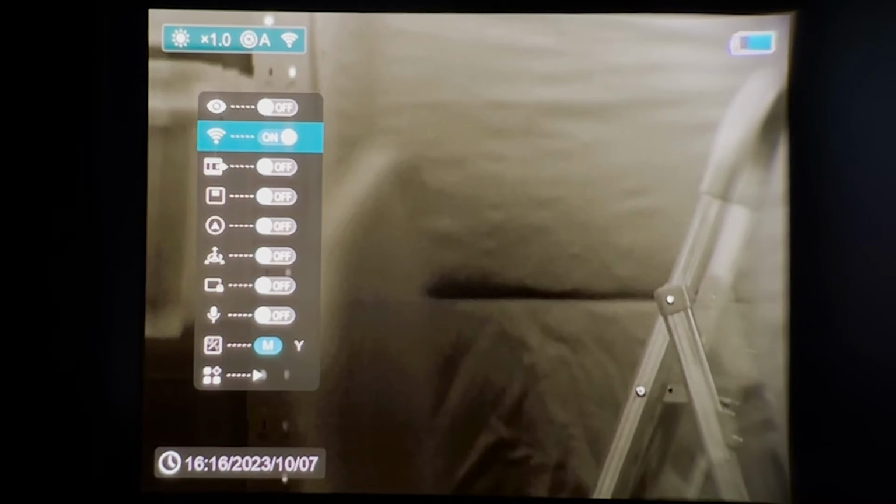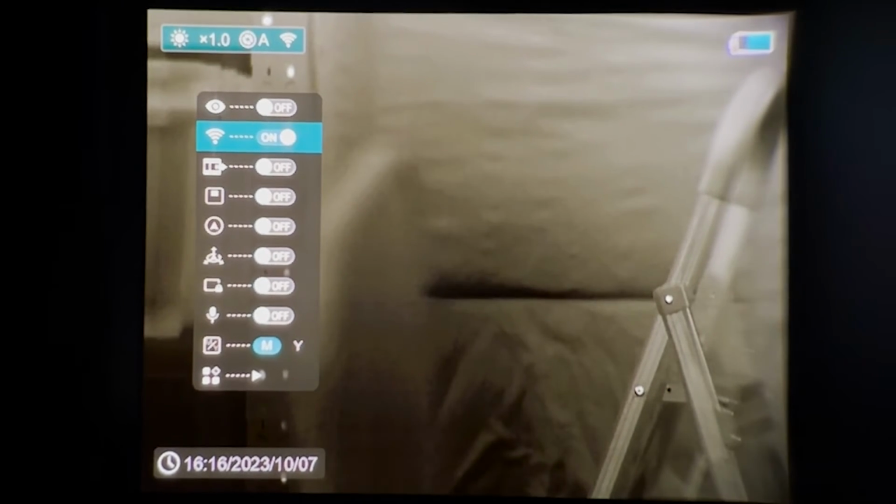Then the next option is our Wi-Fi. A single press on the M button will turn it on and off. The same with all the options here. If you want to activate one or deactivate it, just single press the M button.